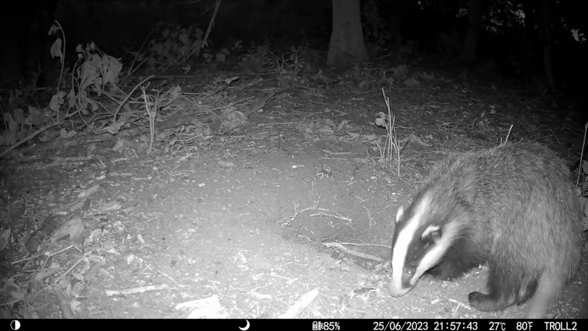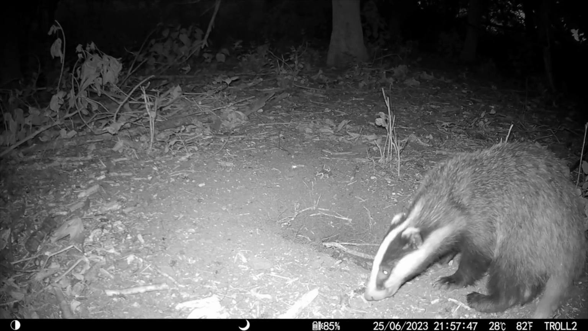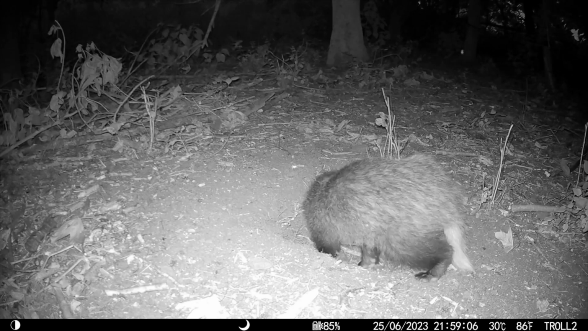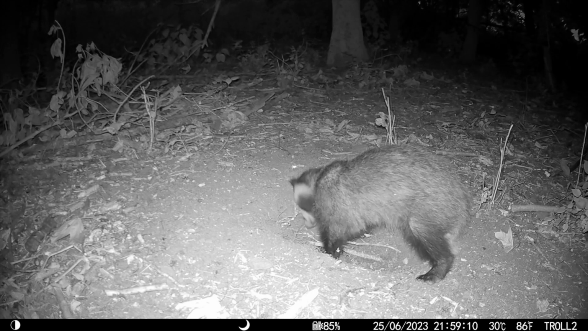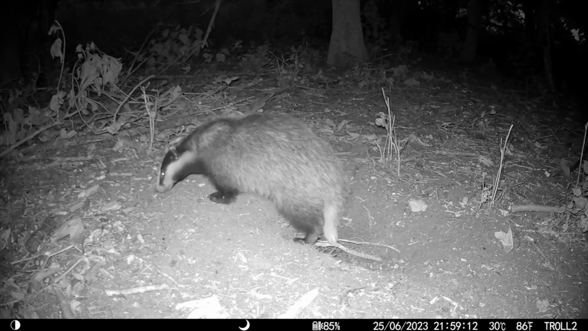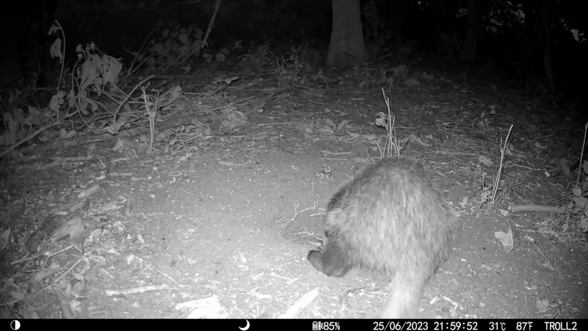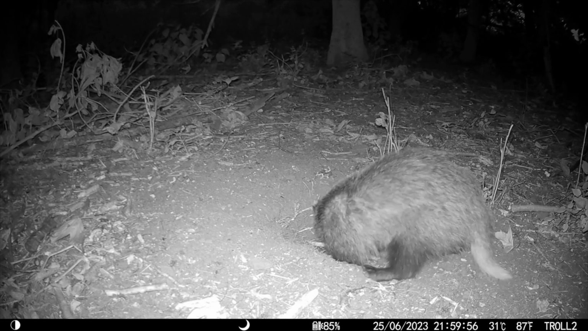But then he starts digging in a moment, and then there's 3 of these badgers. I'm guessing it's 2 brothers, 1 sister, or 2 sisters, 1 brother, or 3 brothers or 3 sisters. I don't know. But I'm just going to leave you to enjoy this. There's about 2 more minutes of this. But just see what he does and what happens when the others turn up. This is incredible.